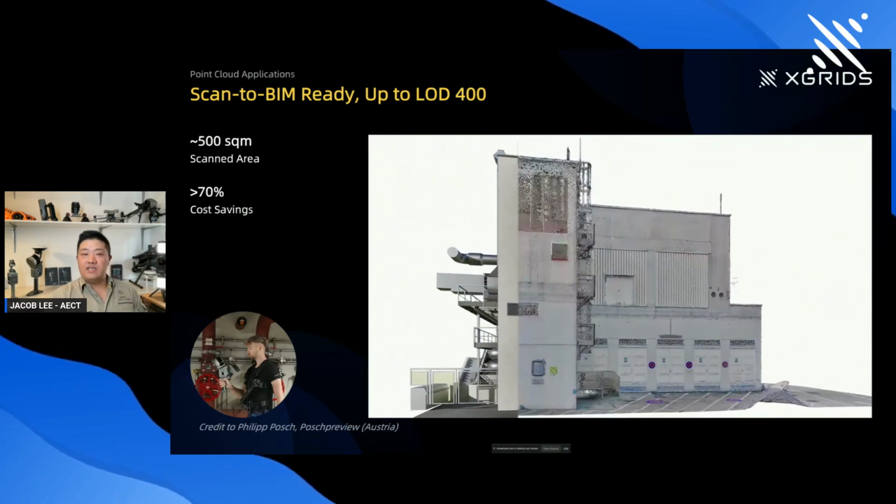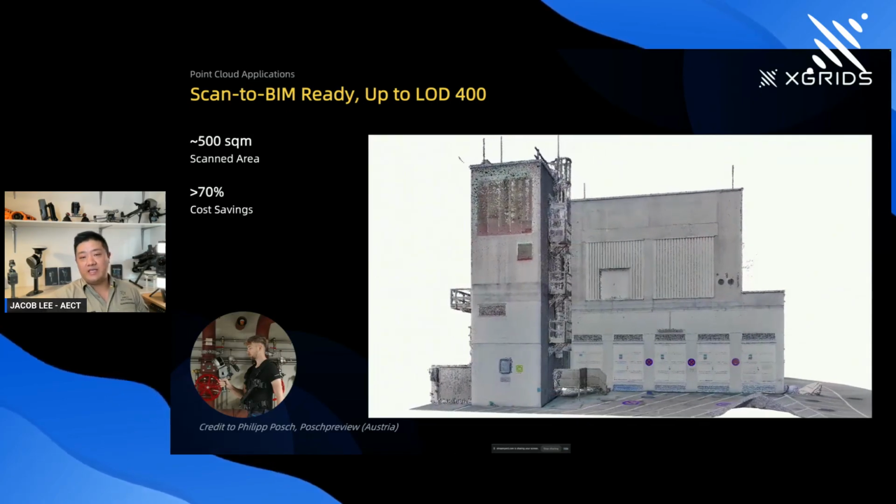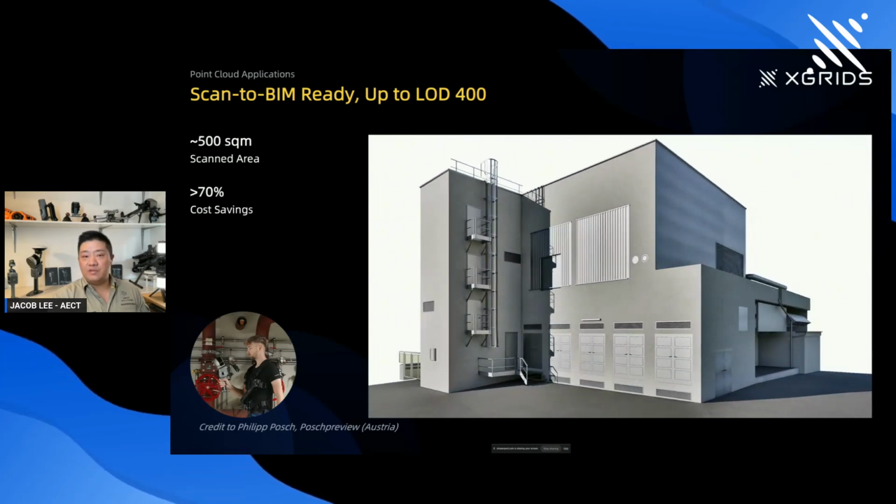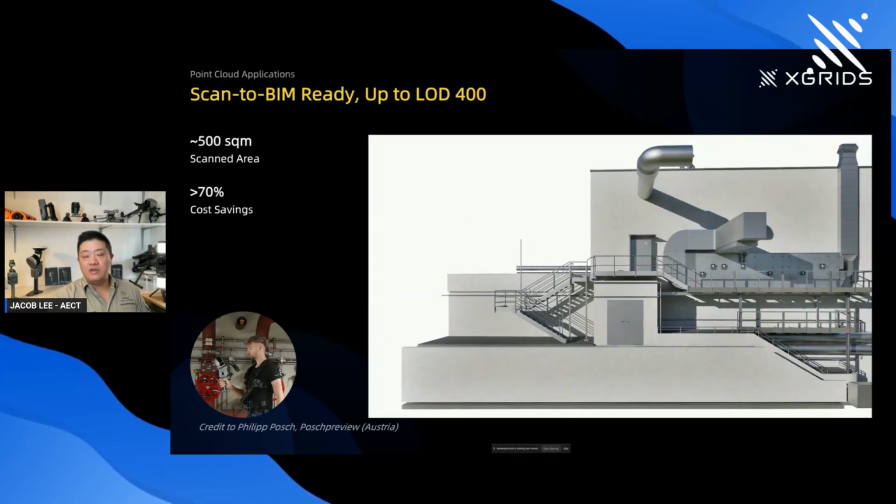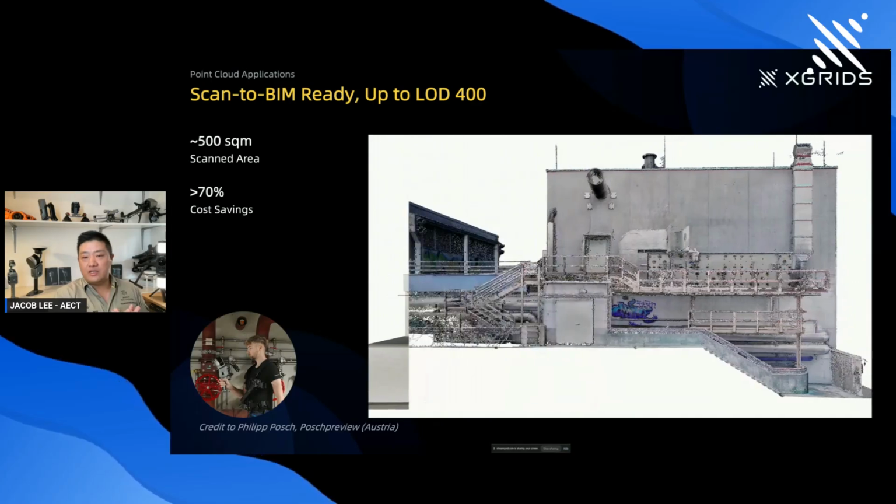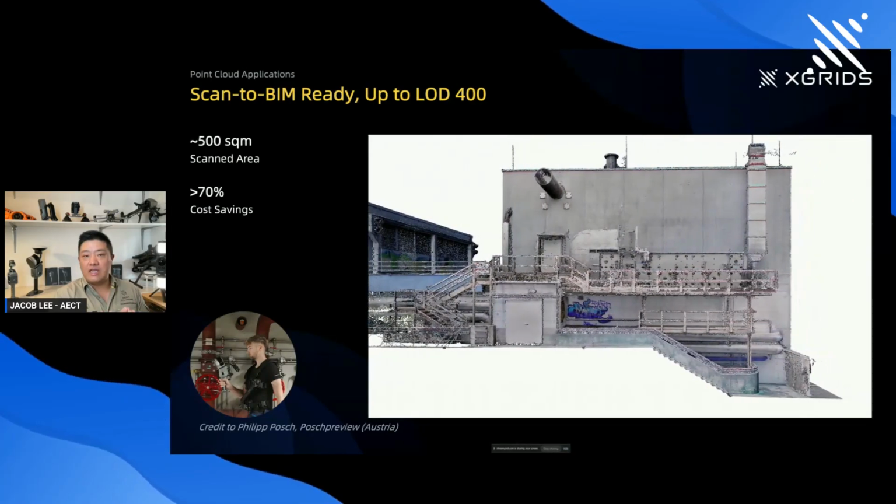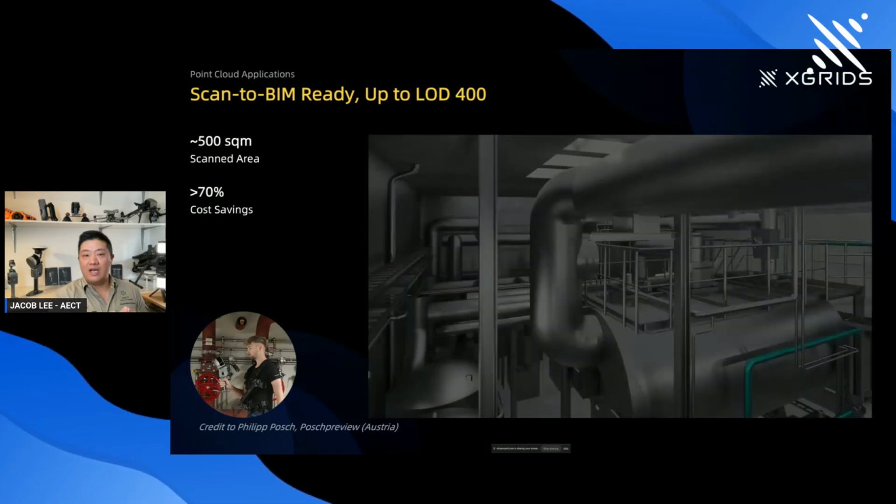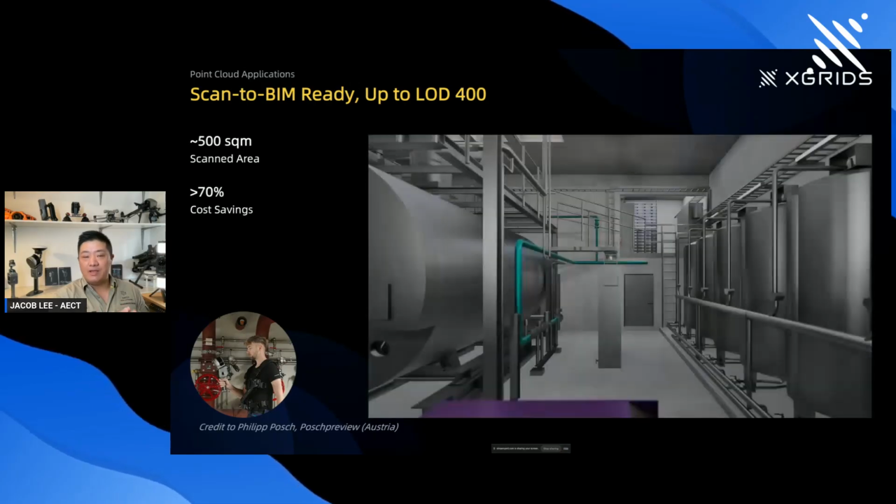This is just an overseas dataset contributed by XGRIDS. This shows Philip from Austria using the L2 Pro to do a LOD 400 detailed scan to BIM example, which means the dataset is accurate enough to support your BIM application.